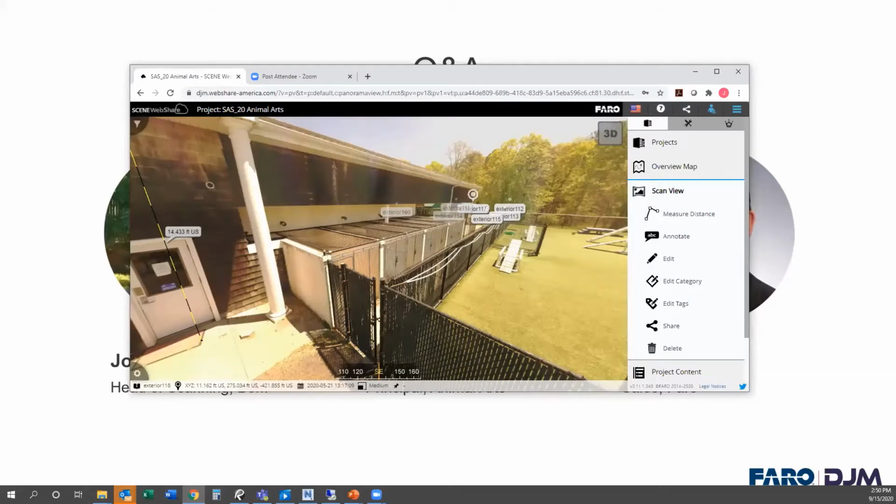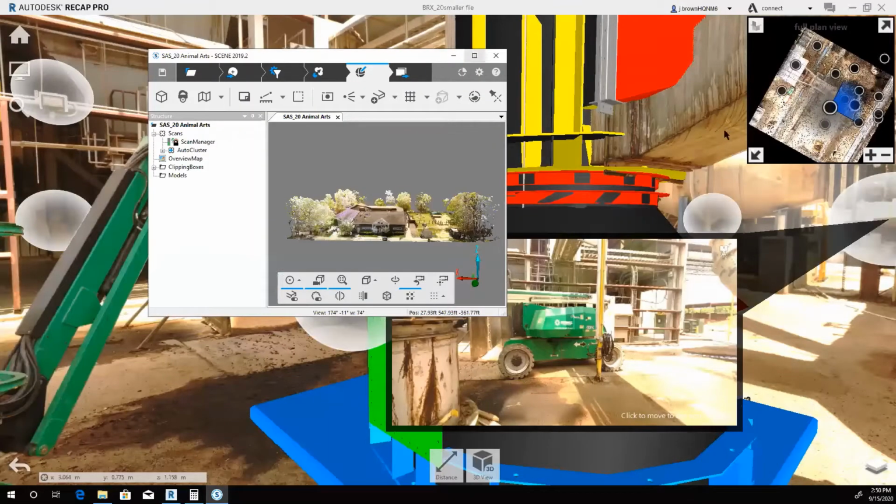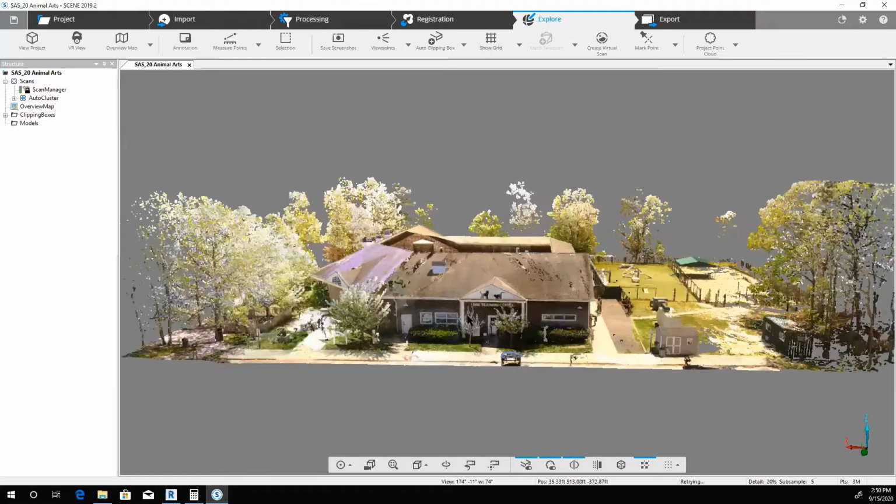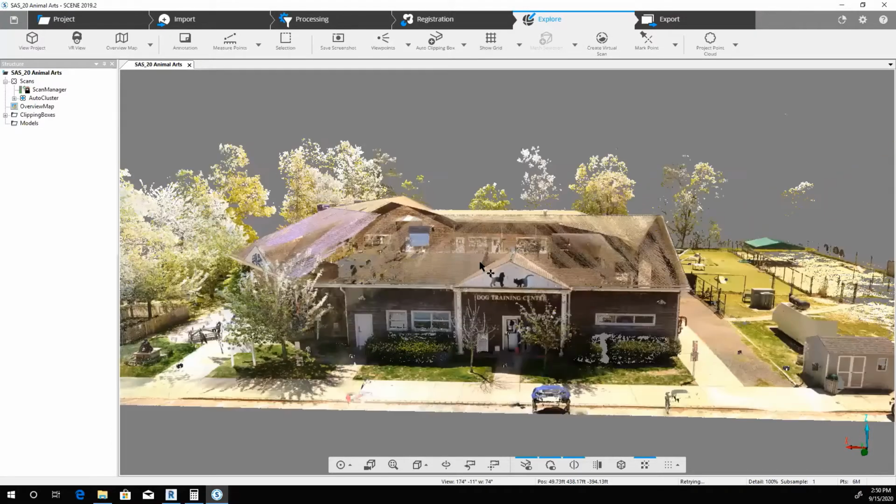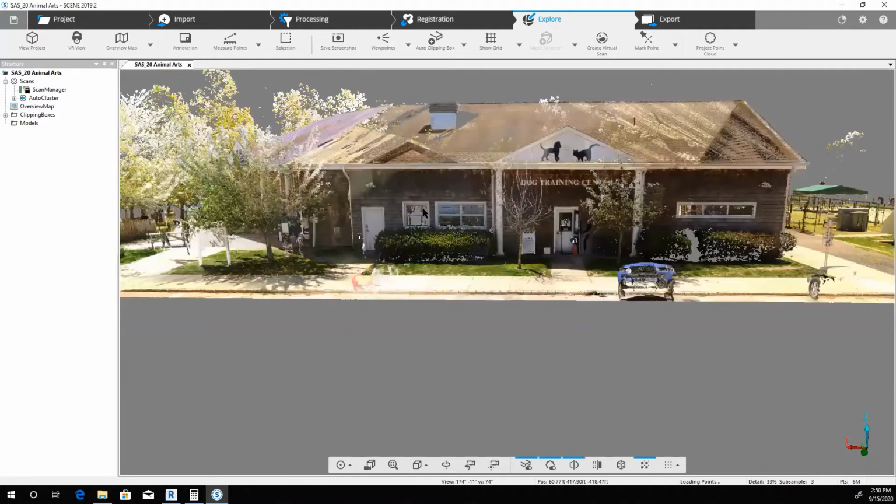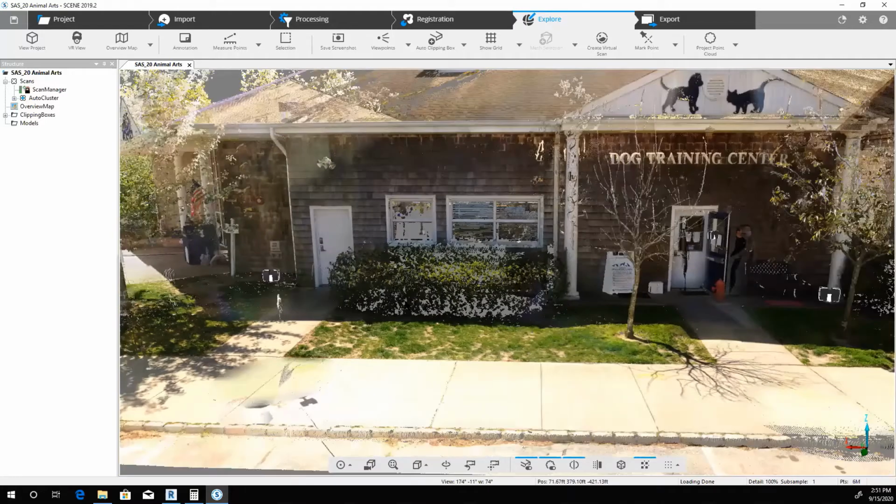If I pull in, let me see, I am just going to pull over that's the Animal Arts building there from a distance, just the exterior of it. So that's the point cloud itself. That's not pictures. That's the actual point data there. It's pretty darn close to a photograph.